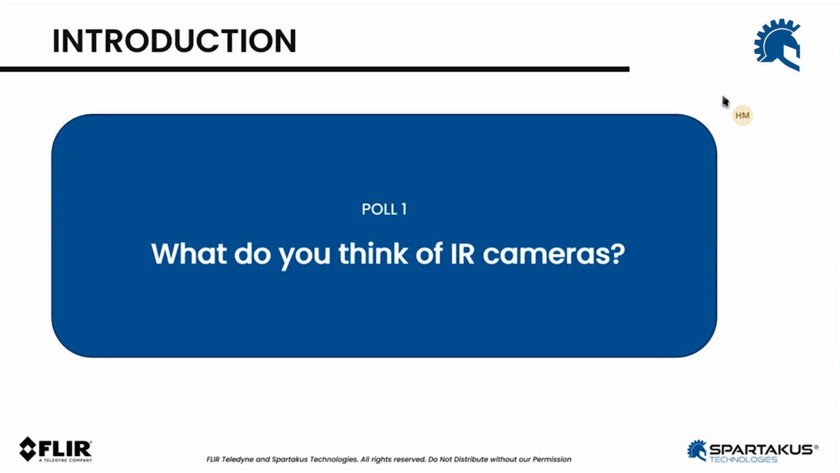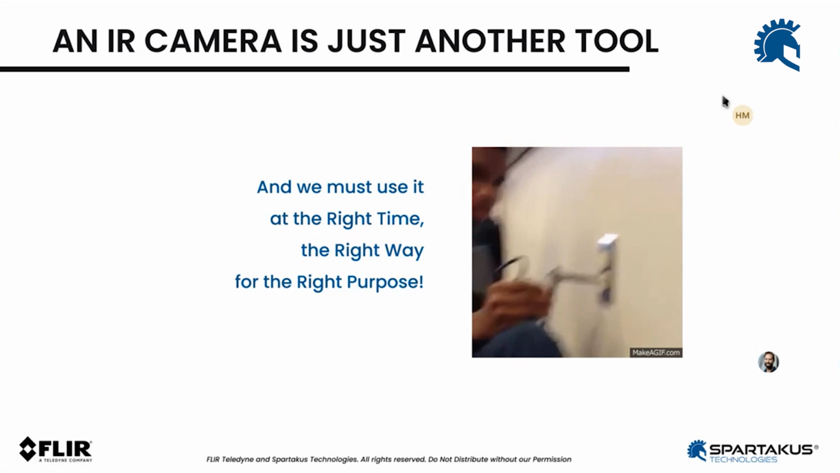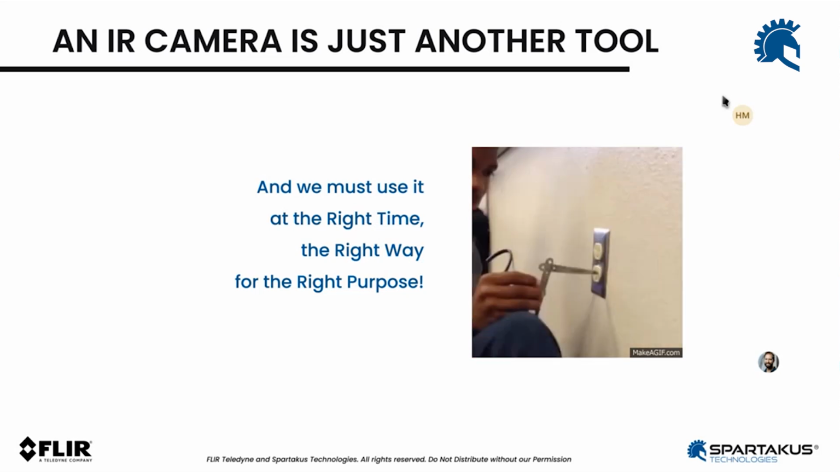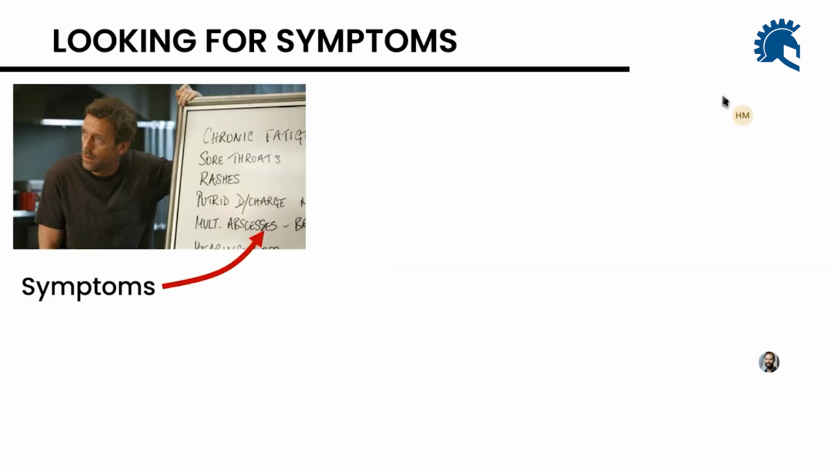Yes. So an IR camera is a tool, and it could be considered just another tool, right? If we know how to use it at the right time, the right way for the right purpose, it will serve you and it will deliver great value. But of course, we need to discuss these couple of important items.